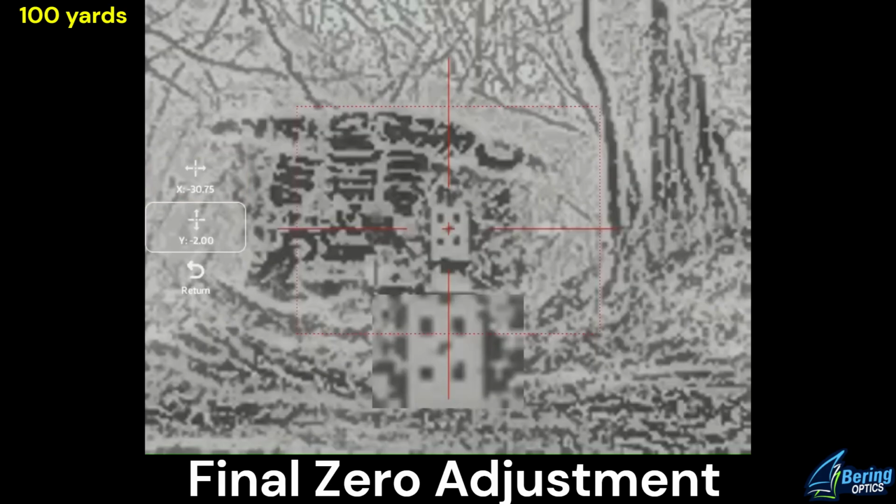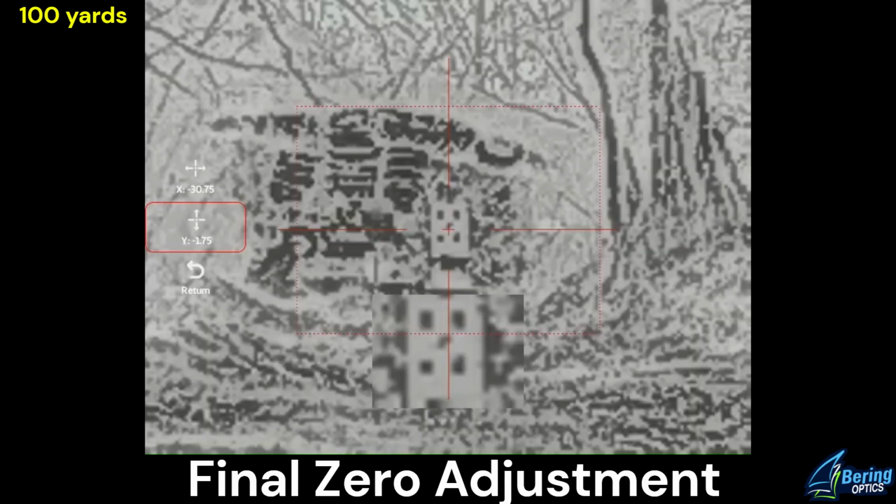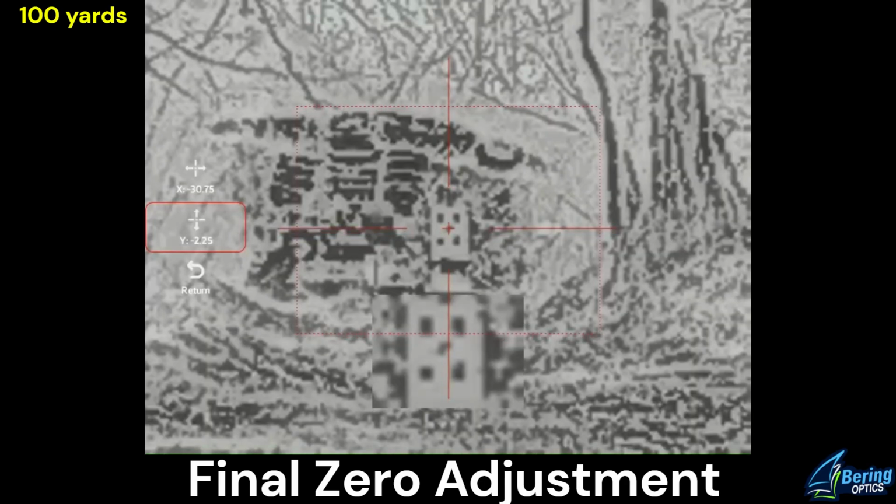Again, windage was good, so I'm going to adjust elevation. I'm on minus 2.0. That's the wrong direction. I'm going to go with minus 2.75.